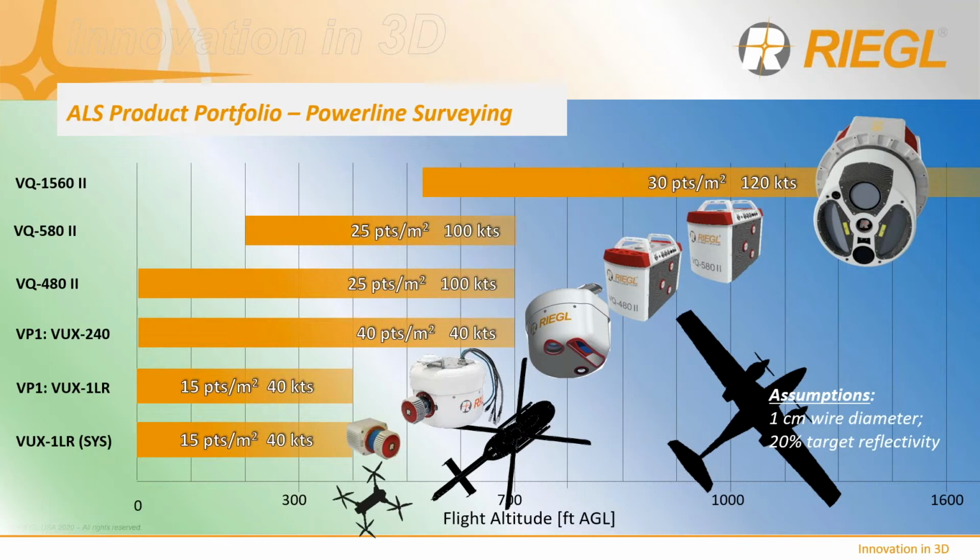The achievable point density of the various RIEGL sensors using various platform scenarios assume, in this case, a 1 centimeter wire diameter and a target reflectivity of 20%. Much higher altitude performance may be possible for the same laser emission rates for larger and more reflective targets. Alternatively, much greater density may be possible for the same altitude for larger and more reflective targets.